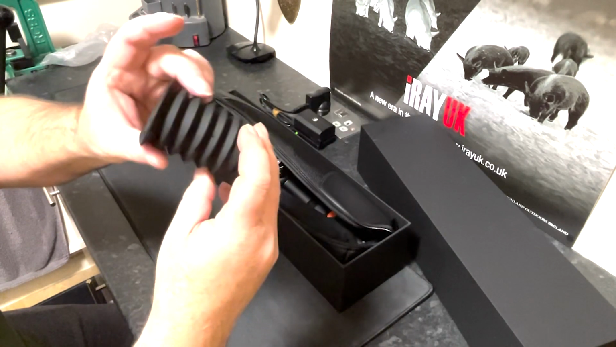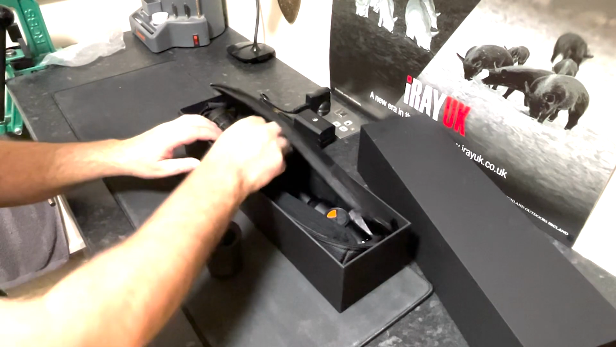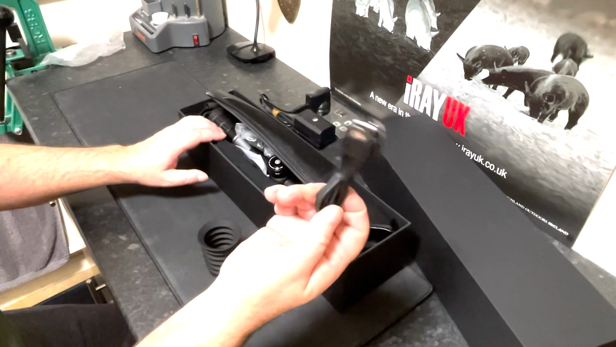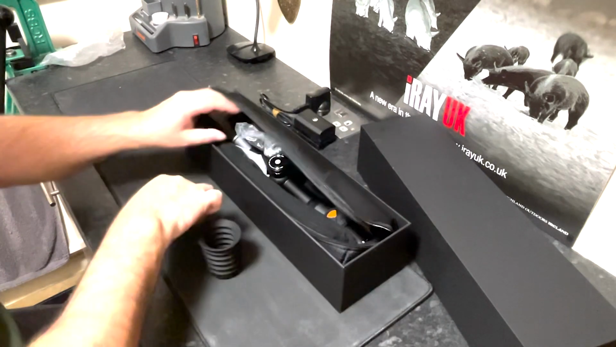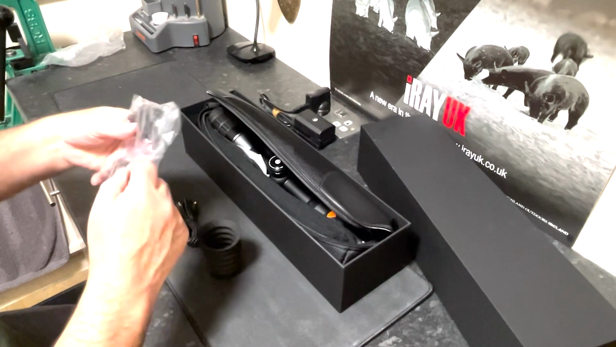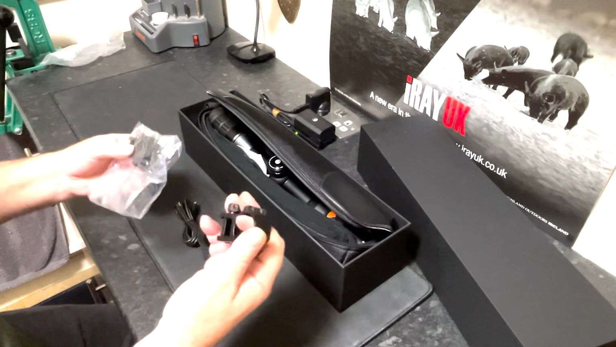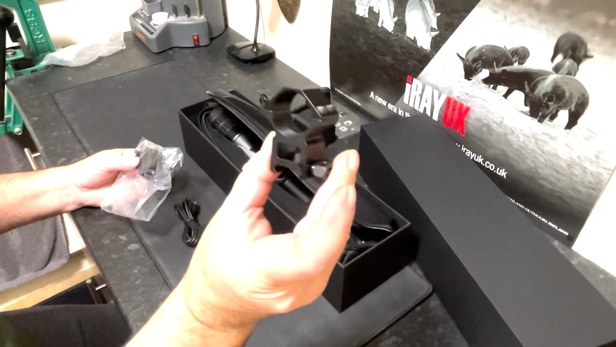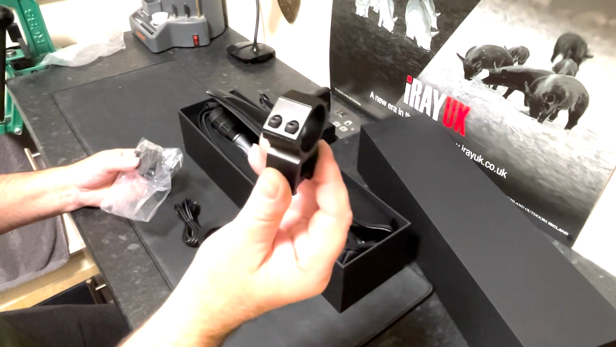It's got threads on there. Data cable, USB-C, which also doubles up as a charge cable. Some mounts, which are actually good quality, nice medium to high mounts.